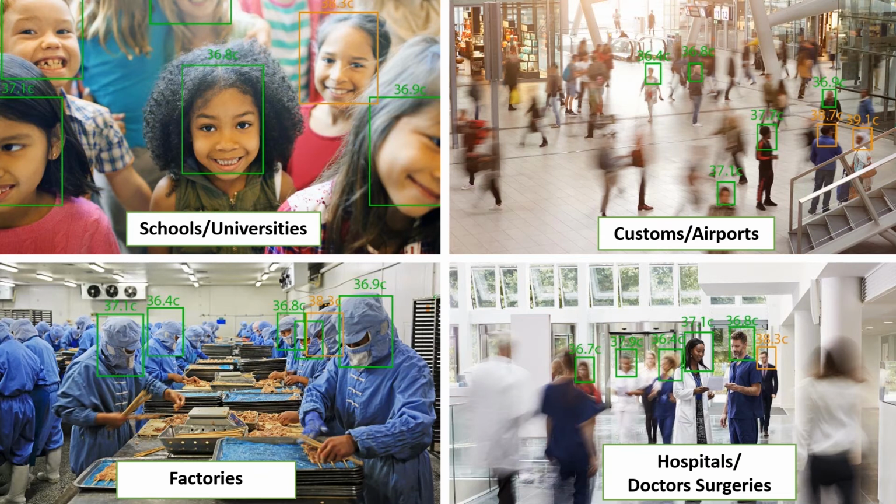The solution for factories is fairly relevant because I think we've probably all seen in the news that one of the factories had to do some investigation around food production where people had actually been diagnosed with the COVID-19 virus, and our camera could help to stop that. Craig, you had some figures on that.